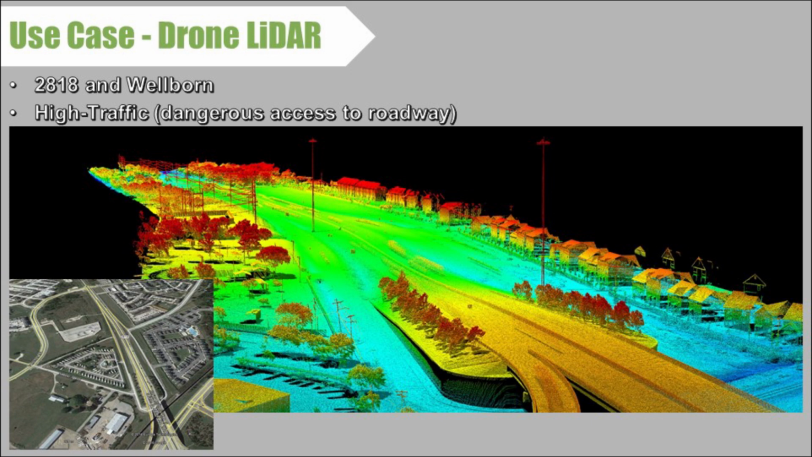Now, use case. This is a use case example for drone LiDAR. This is a good example of a more urban area where access to a person with an RTK unit would be difficult because there's vehicles and roads, and access to doing a lot of the area of the road would be difficult. Whereas with the drone, we fly on side areas over the grass. So we can fly on the north side and then on the south side of the road, and get data on both sides of the road without ever being on top of any of the vehicles or having an issue with safety having to cross the road.